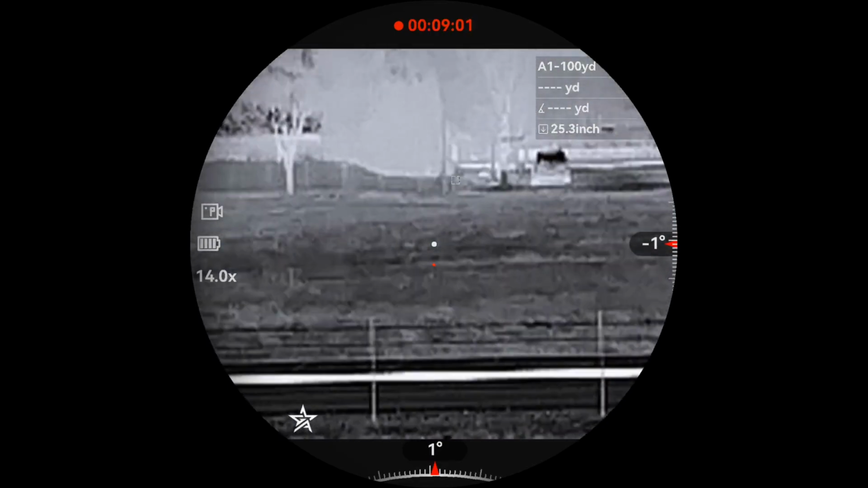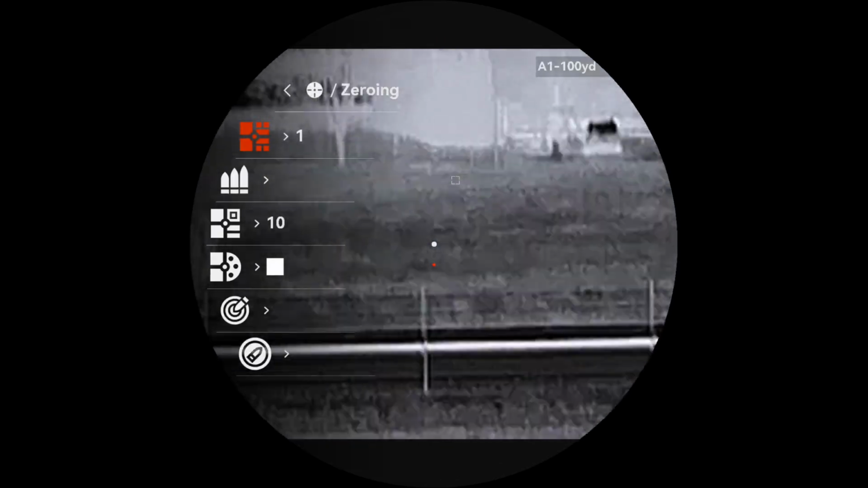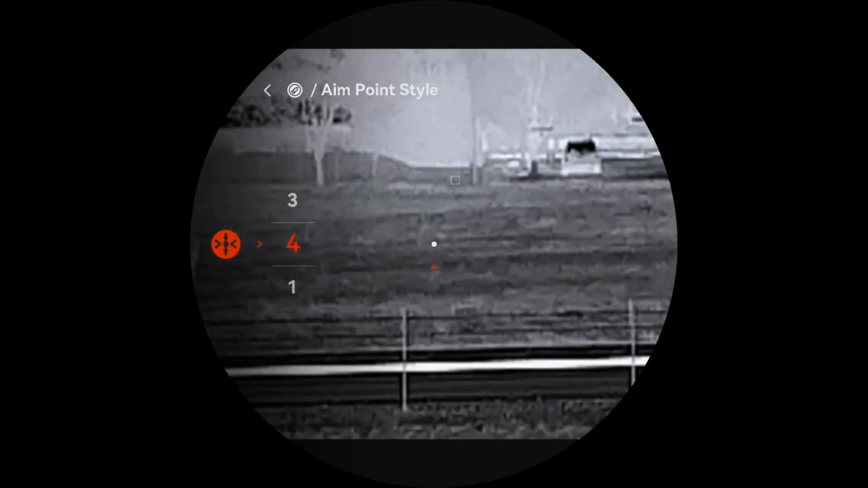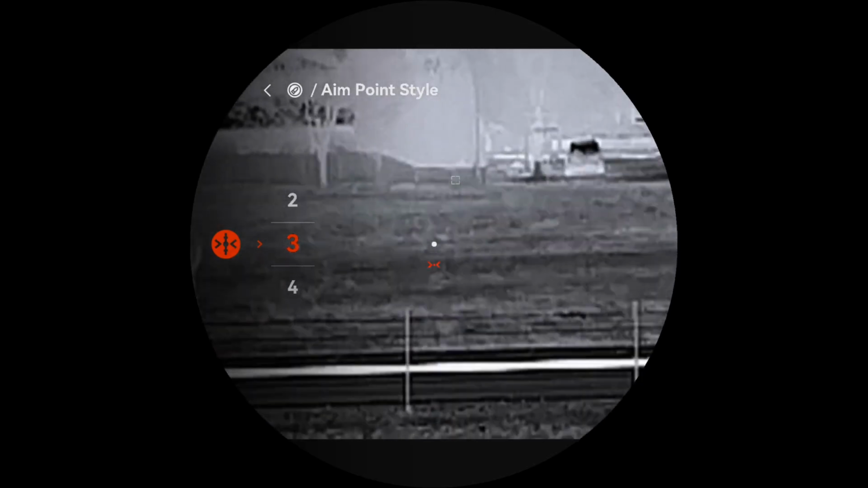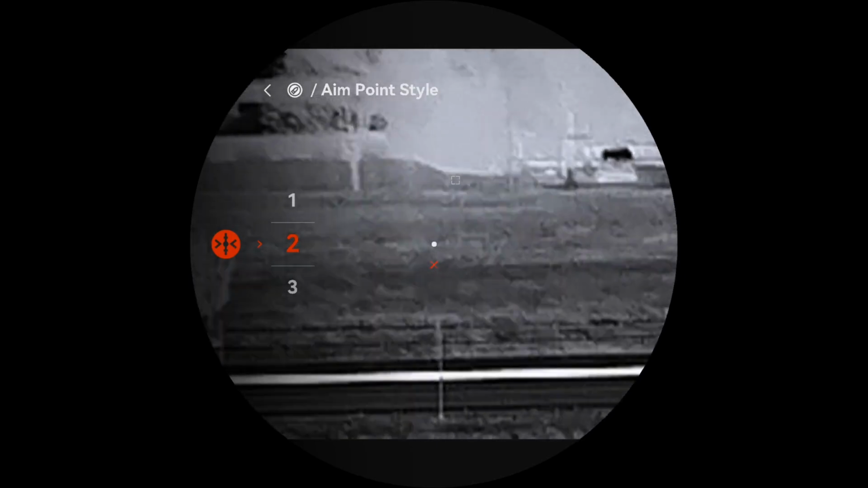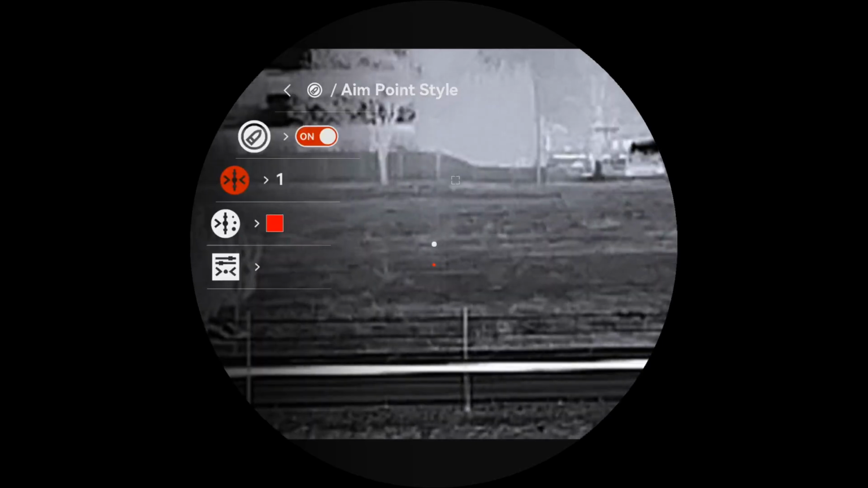We do have a couple of different options you can change that to, but I like that round aiming point. But if you want to change it up, you can come in here and change it. You can do a delta where you aim right at the top. You can do this one if you have a hard time seeing it, if you have bad eyesight. This one makes it bigger. And X is real nice too. You can aim right at the center of the X. But like I said, I kind of like this round dot here.